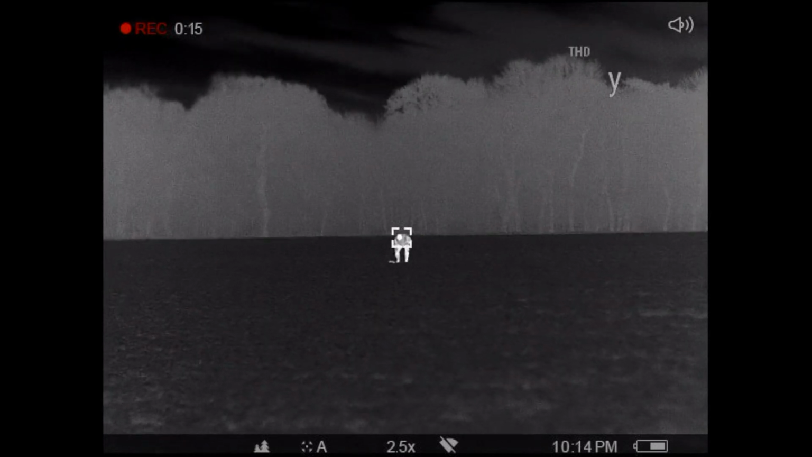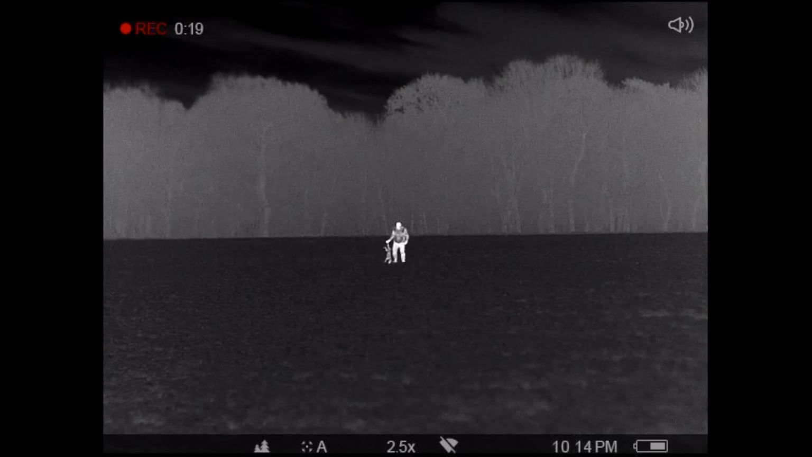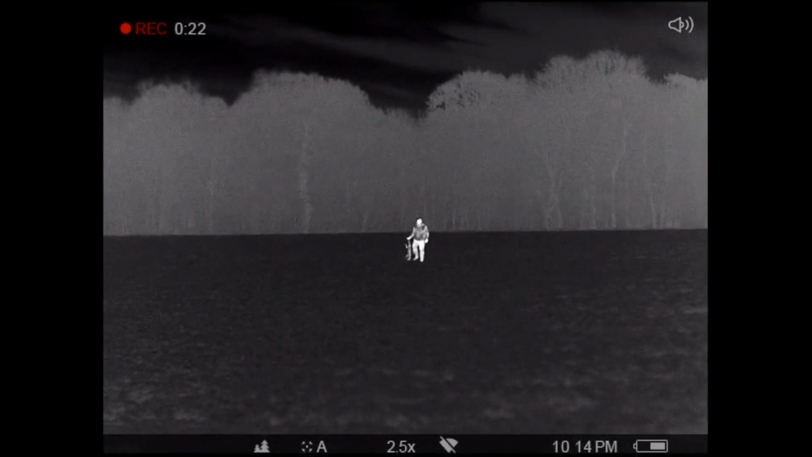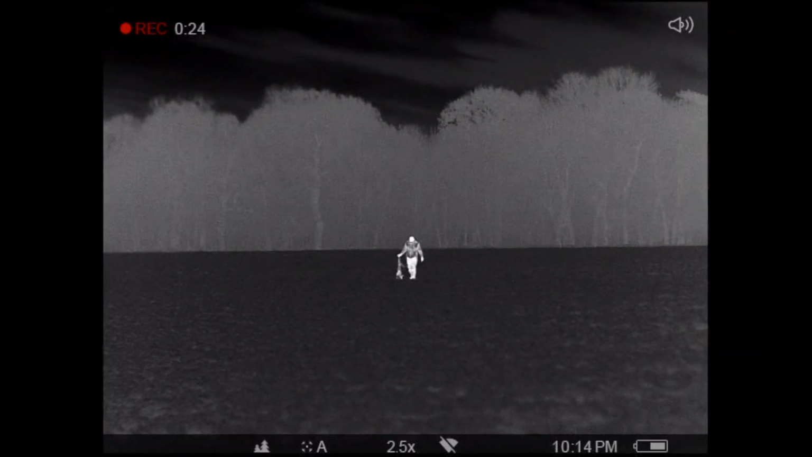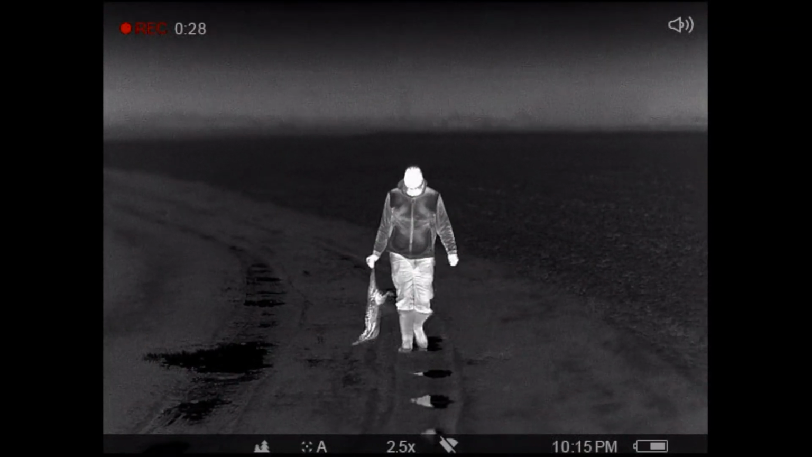The next night out, we had a couple more. This one here, pretty much the exact same time as the one we shot the previous night, in a different location. I didn't get the shot on film, so this is Rick here retrieving this one for us. This one was a small vixen.